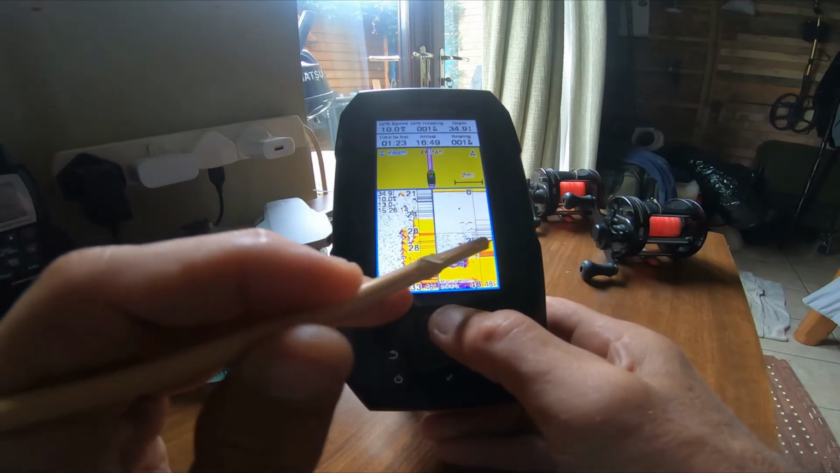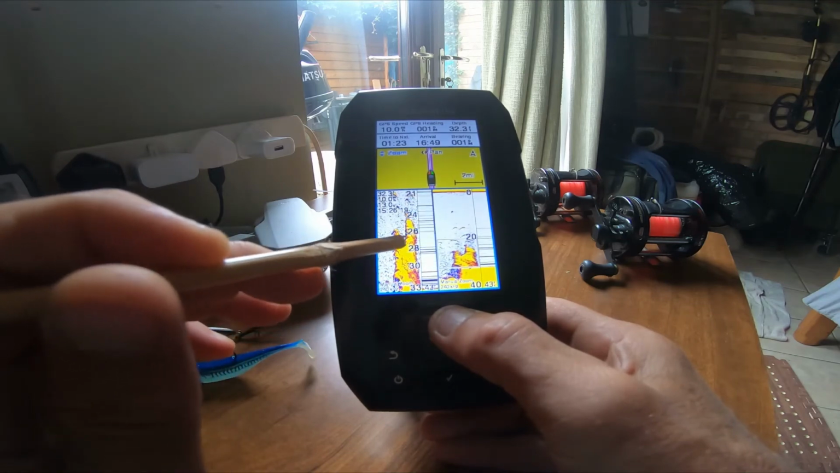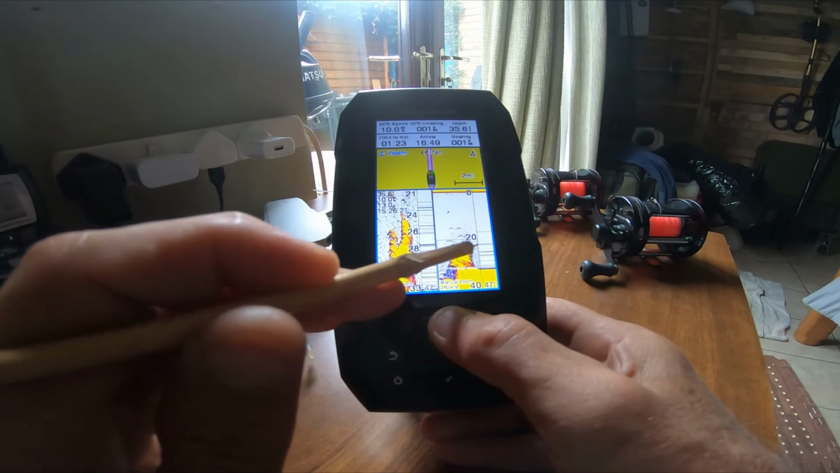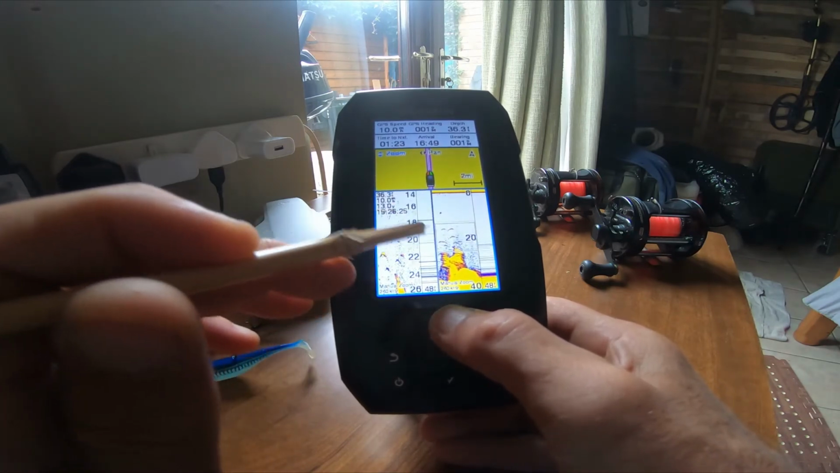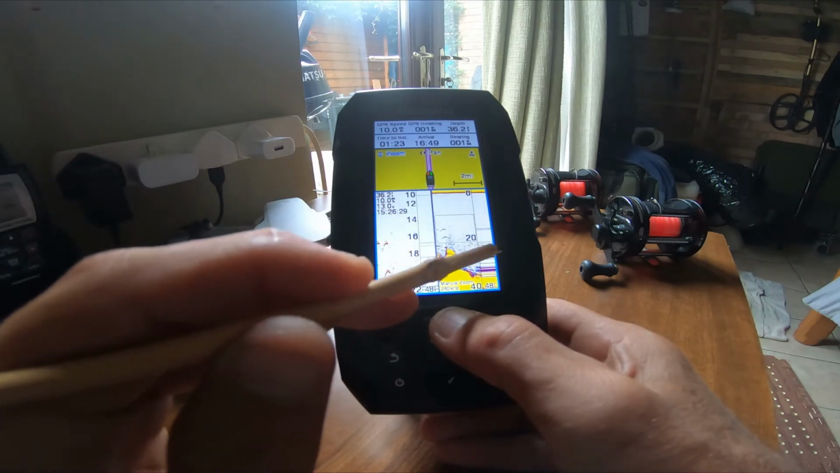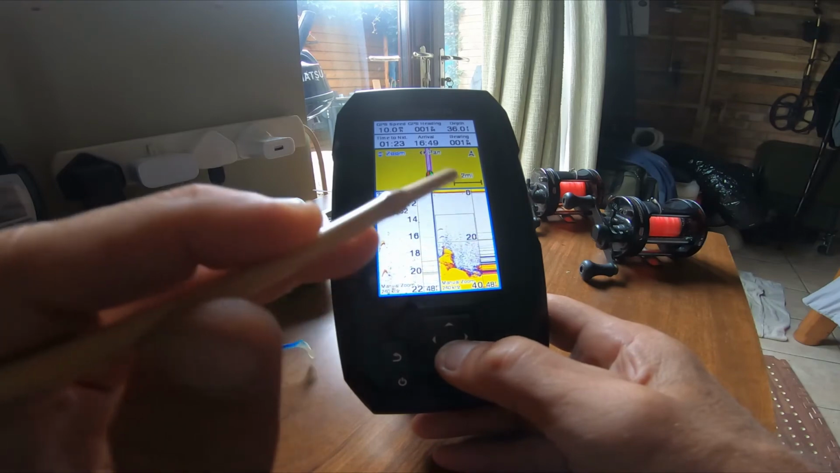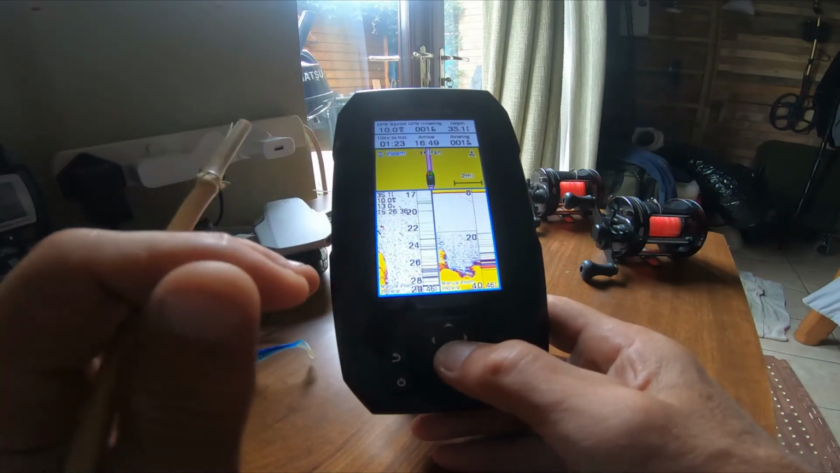And I think that's structure and fish. So you've got fish stacked up the side of this bit of structure here, and you've got fish over the top of it. So, you know, this A-scope can be of benefit for you. So, yeah. There you go.